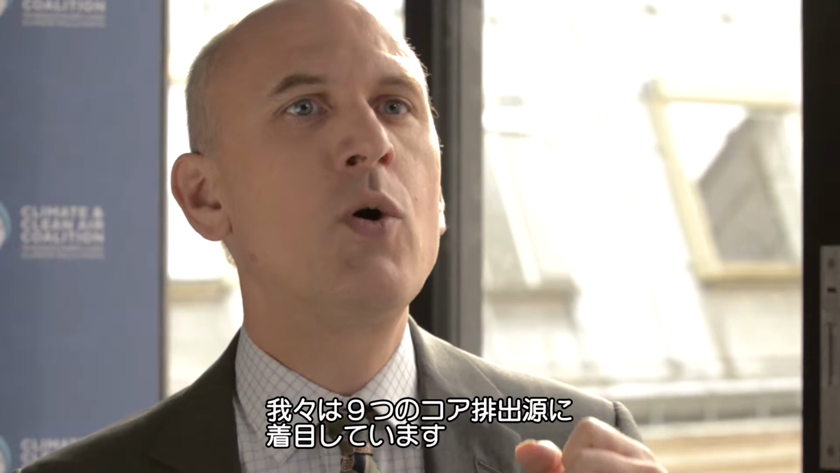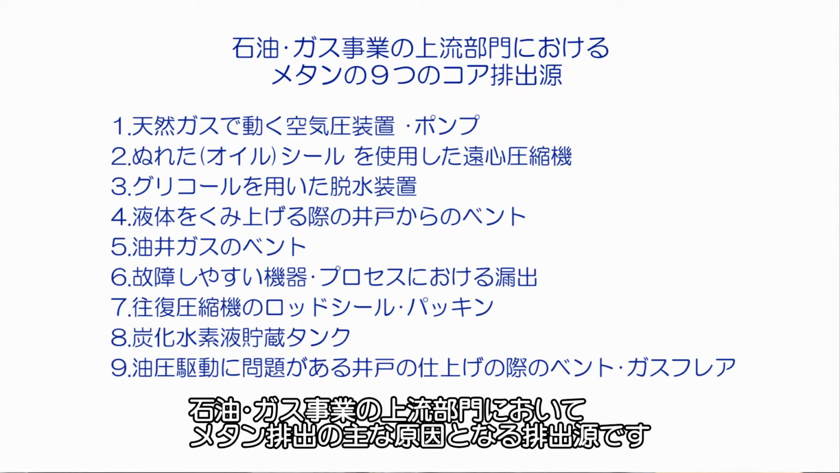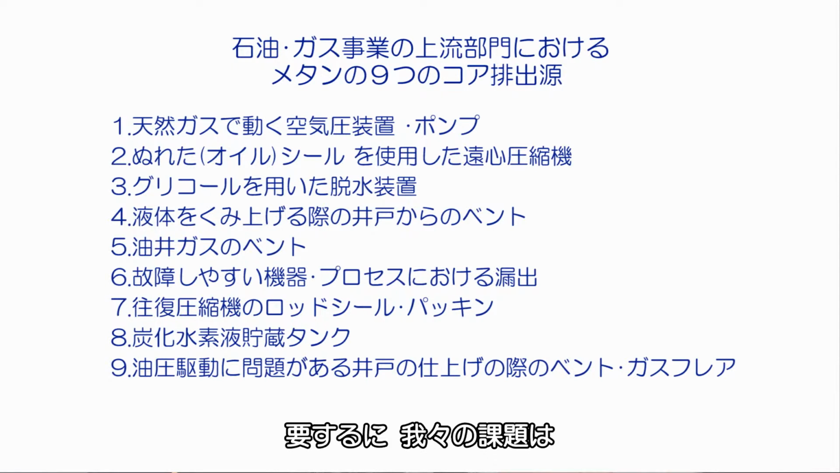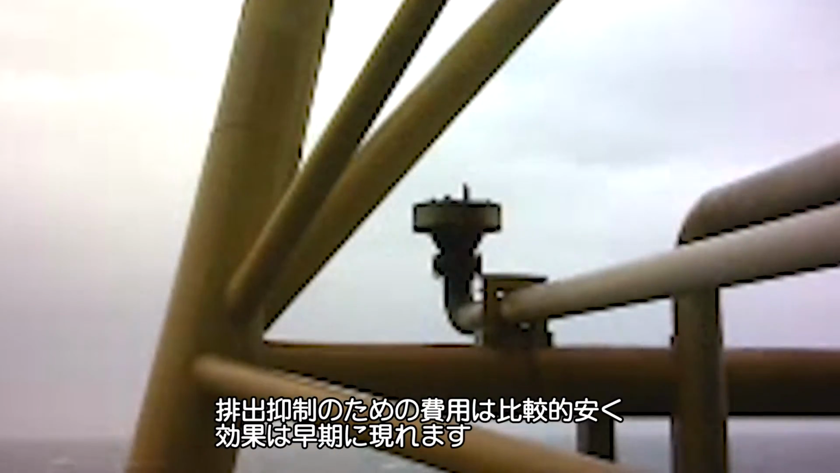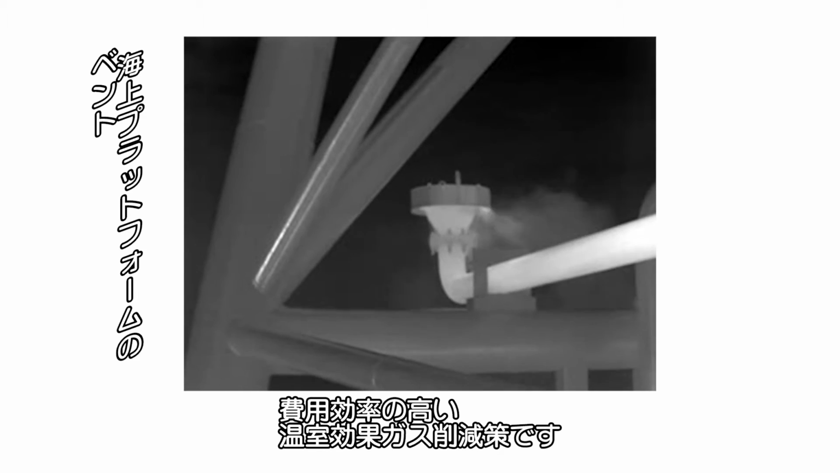The initiative focuses on 9 core emission sources. These are the ones that have been found to account for a large portion of methane emissions in typical upstream oil and gas operations. In a nutshell, this initiative is about surveying for and addressing these 9 core sources and reporting on the results. The good news is that mitigation projects usually have relatively low upfront costs and quick payback periods. These are some of the most cost-effective greenhouse gas reduction projects you can do in the sector.